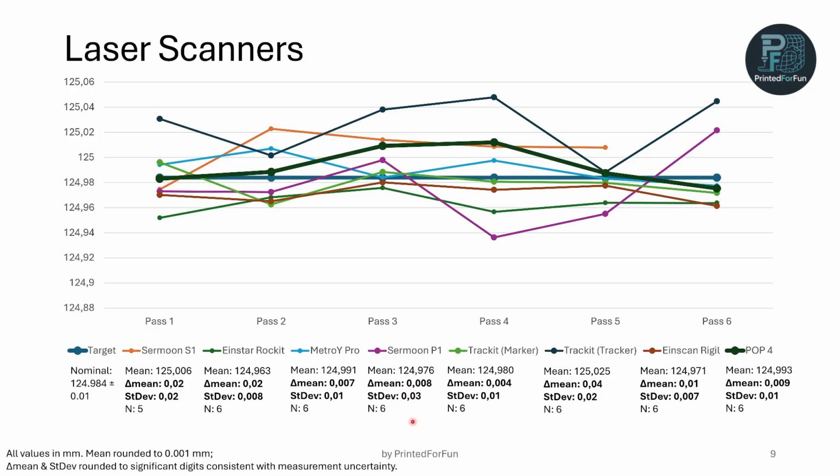The Metro Pro also had quite good results, especially the tracker in the marker mode, which I think had the best results I captured until now. The tracking mode wasn't as accurate, but still very impressive.